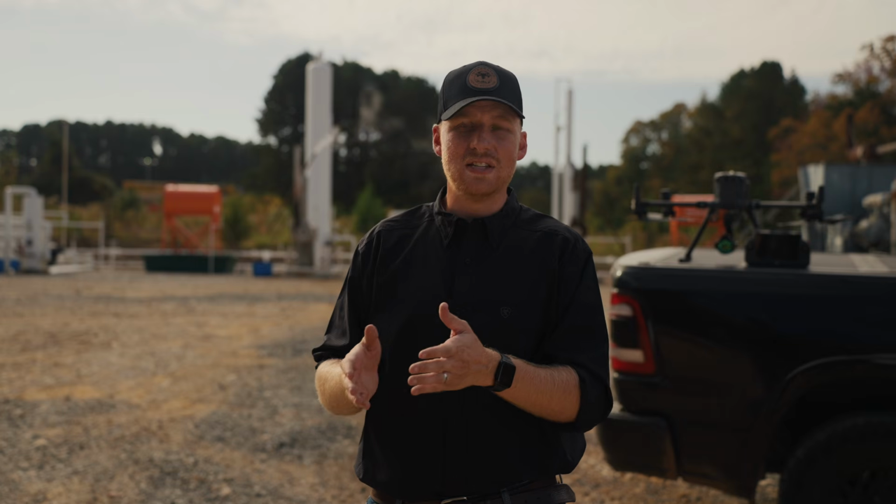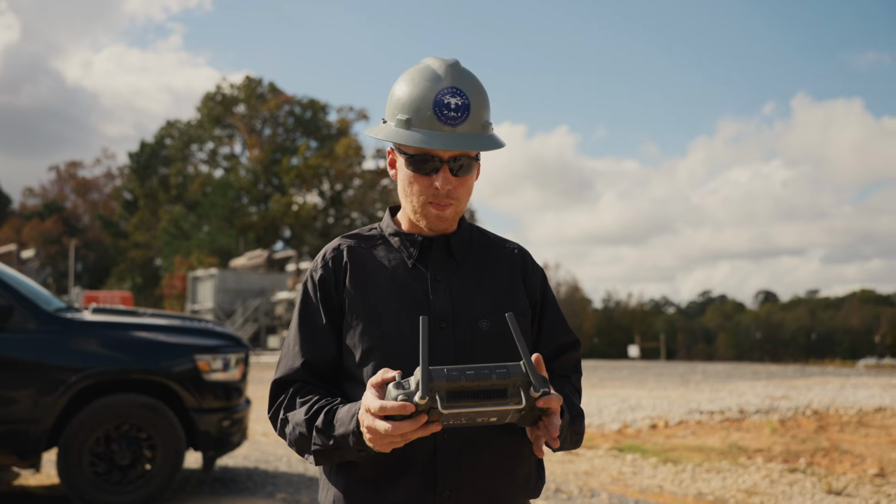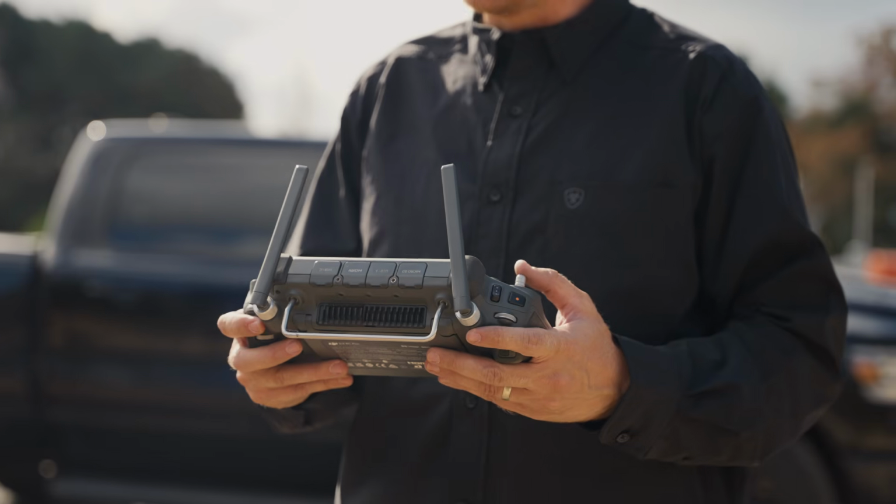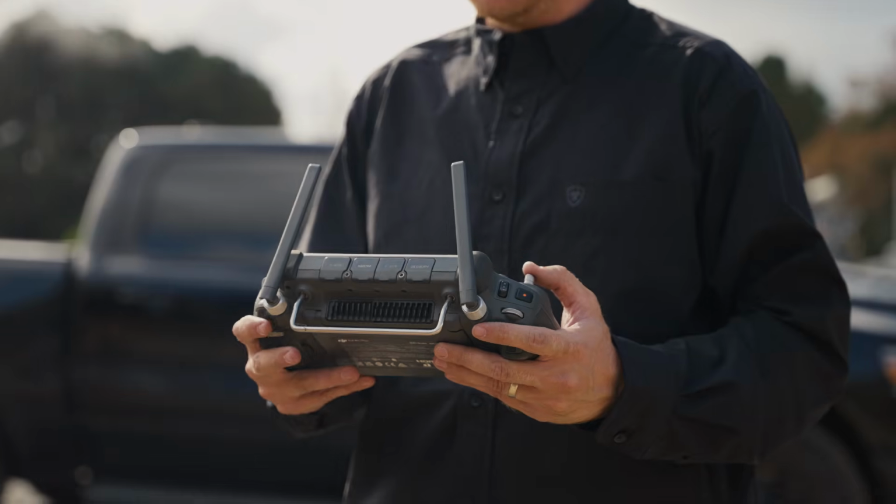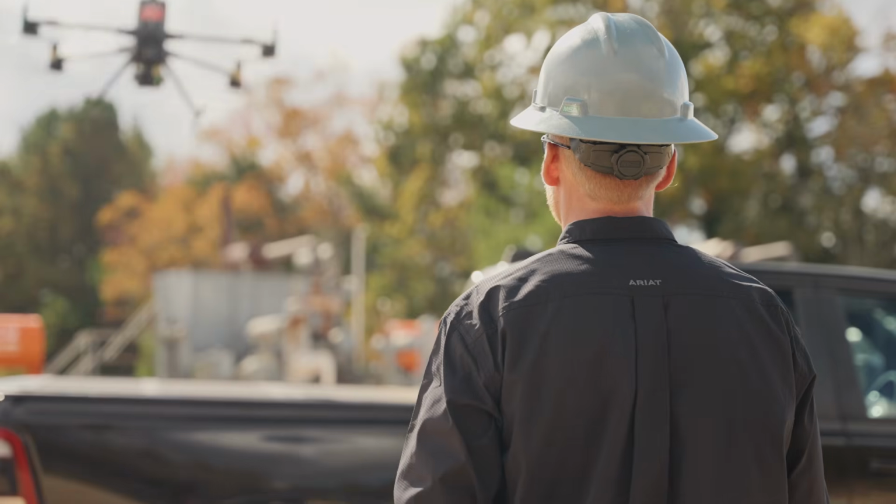Then you can easily see what the report looks like in the history, and you can download it to the PDFs or CSV files that you need. And then you can hook up a USB-C to the controller and have it all on your computer and ready to send out. What makes this great for oil and gas is we're able to fly far enough away that it's not a violation and it's not a harm. We have no explosion concern at all. That is why the safety of drones is paramount and why it's essential for every oil and gas company.